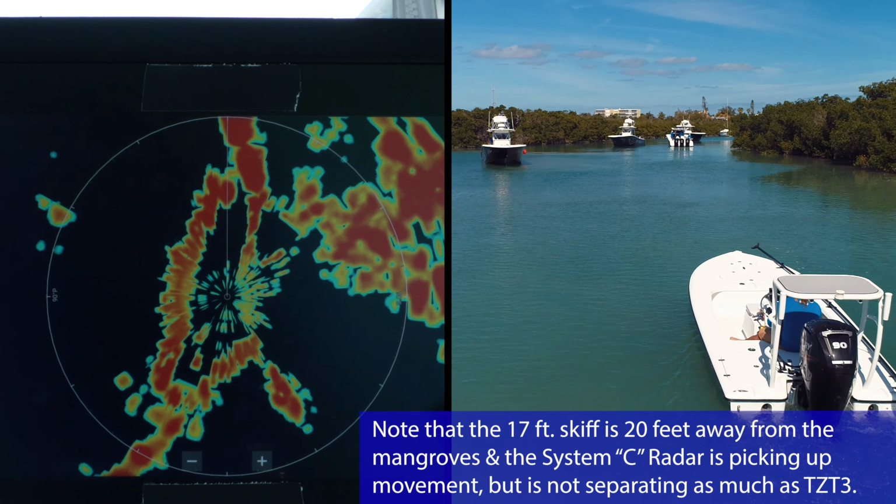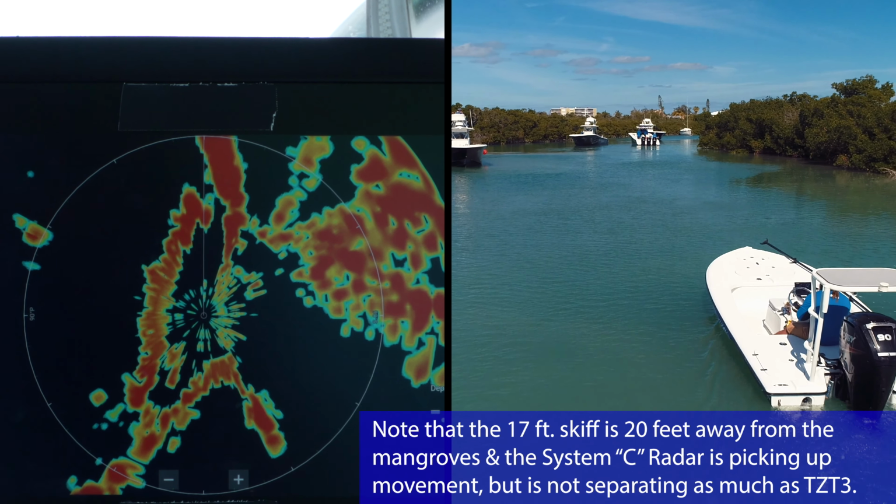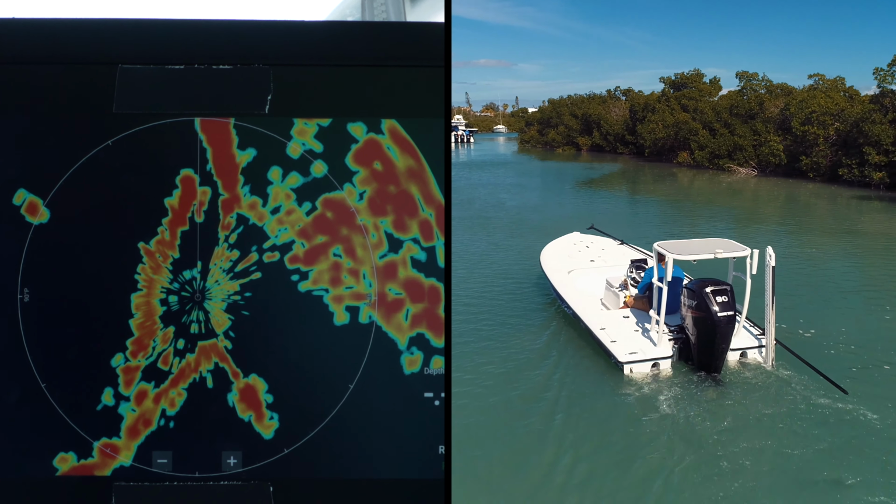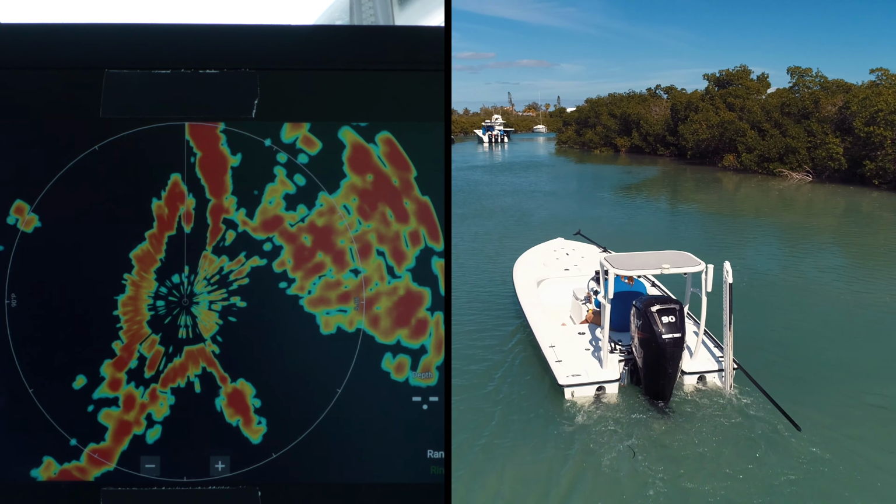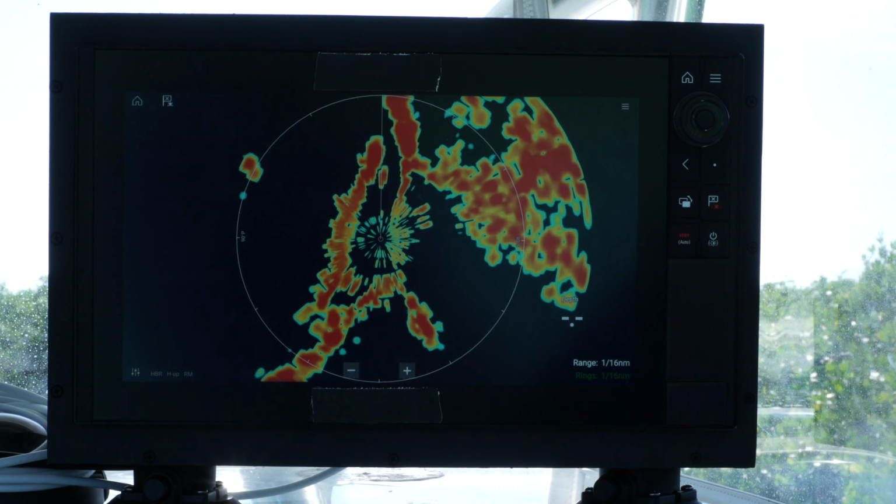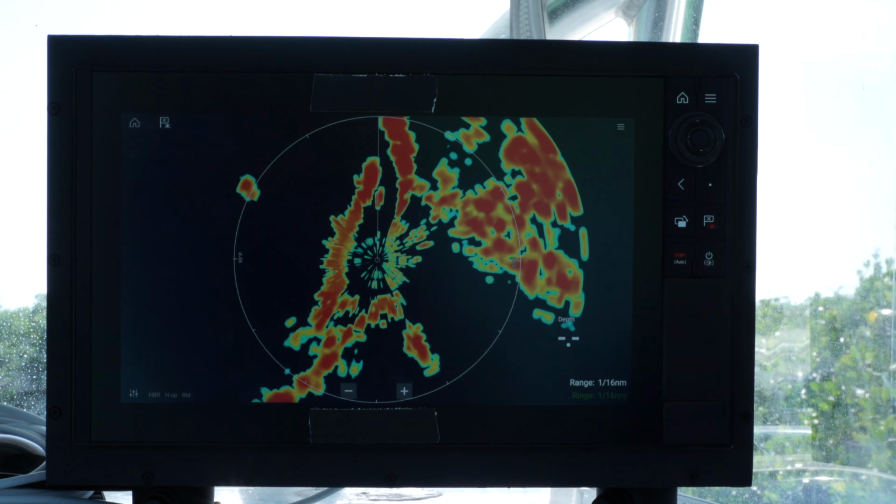Once he gets a little closer out here in the open, I think we're going to be able to see him as a full target on his own. So System C is giving us some target separation in these close quarters, but like we've been seeing all day, up close, System C's just been lacking a little bit.